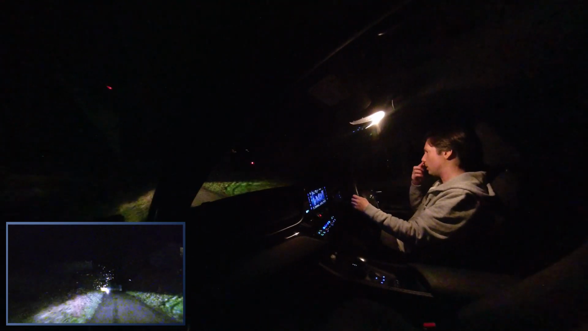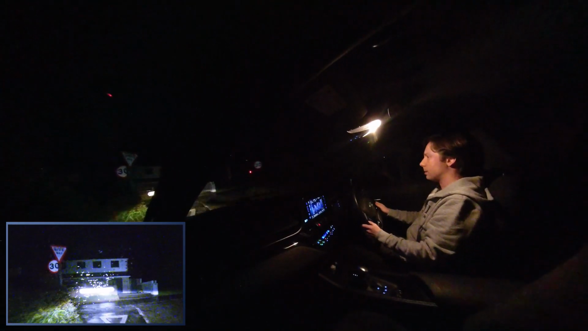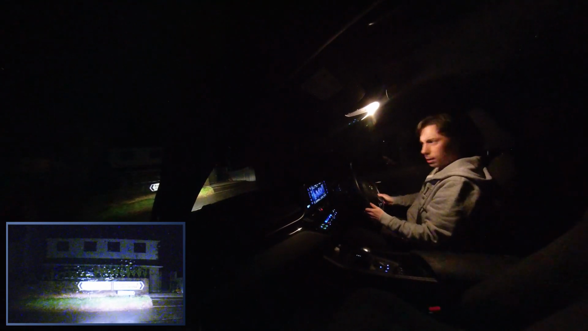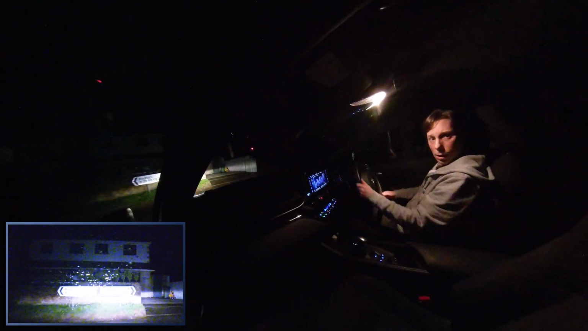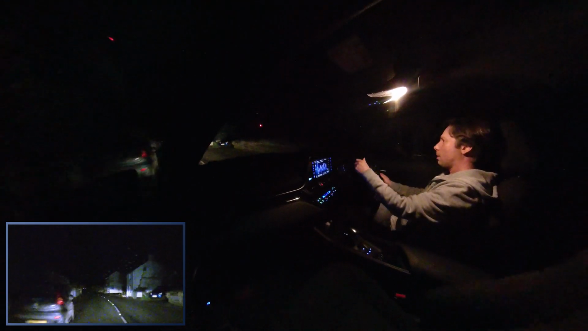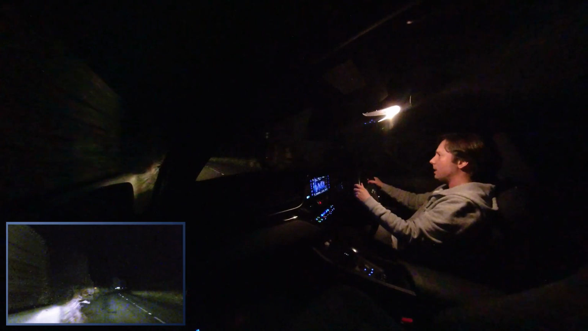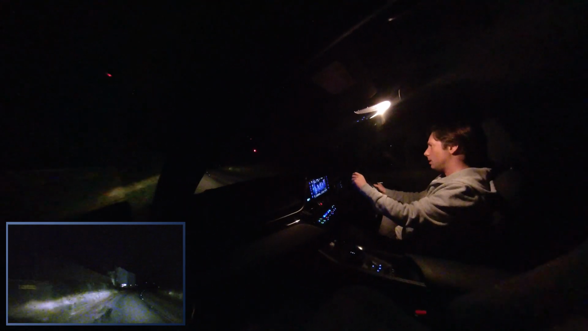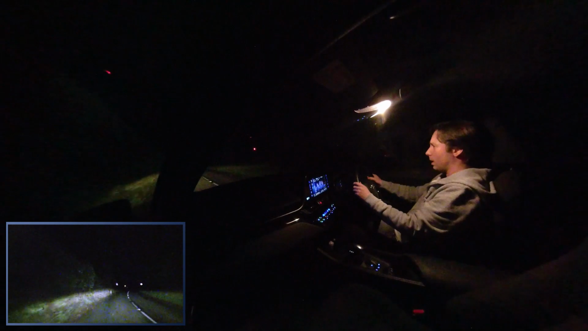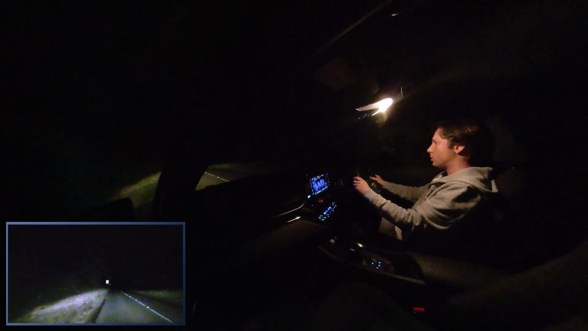Diverted traffic to the right. That sign is not pointing at all correctly. Penzance 6, Redruth 13, Gulval. I think this is the back road that we would have normally taken anyway. Maybe. Well, we're on a midnight adventure at 8:20 in the evening. Yeah, I think I know where we are. We can zen this. We can do it. We can zen it.